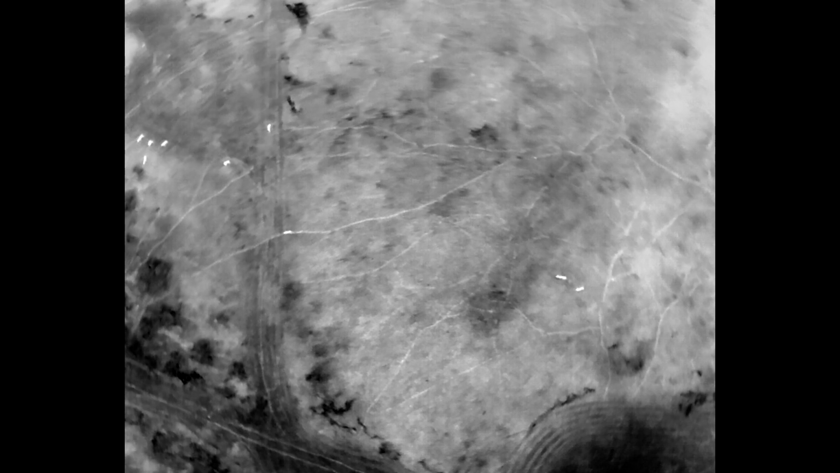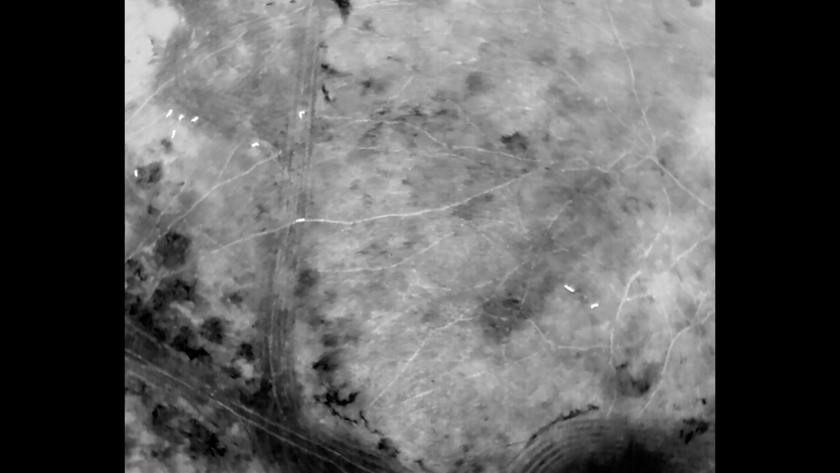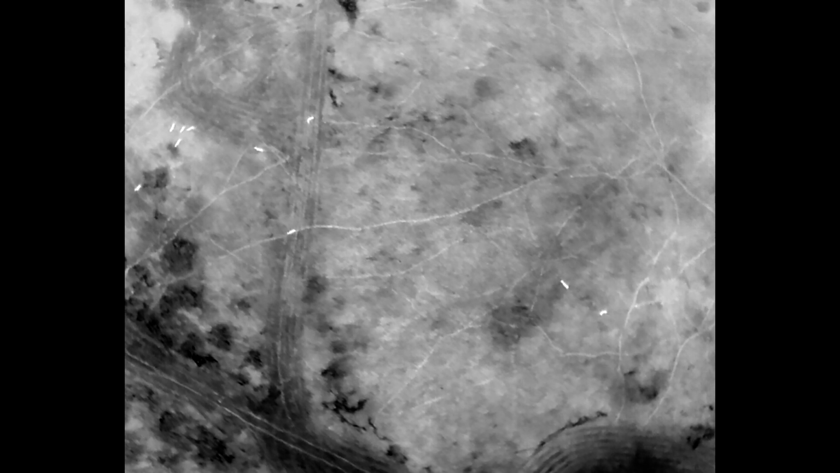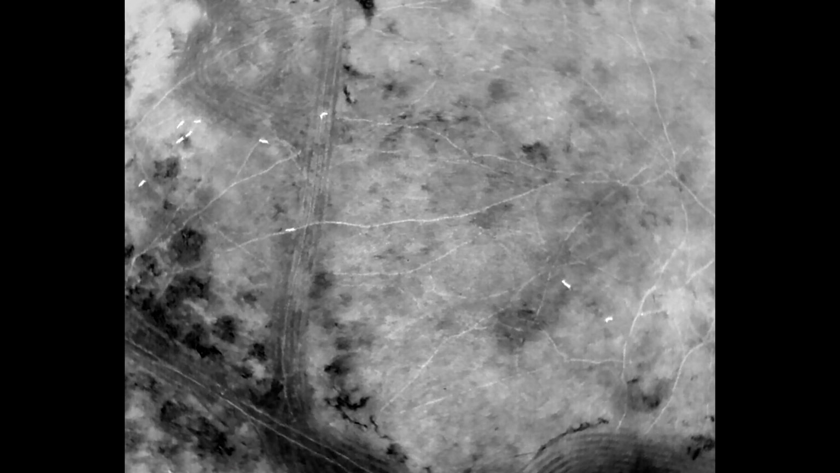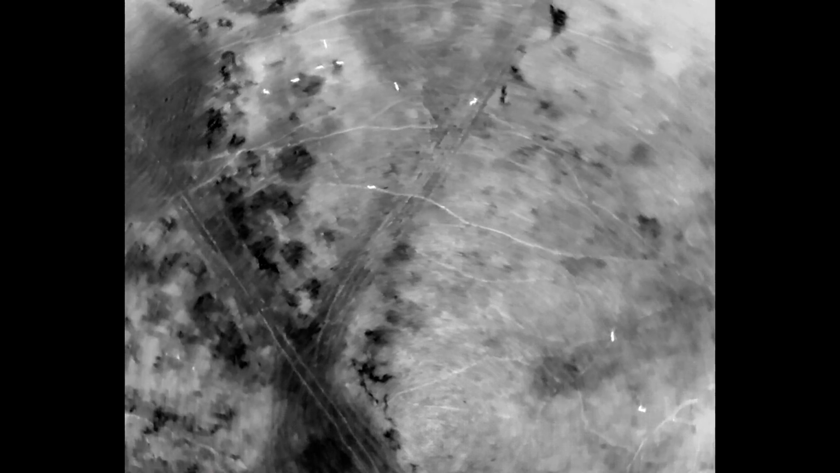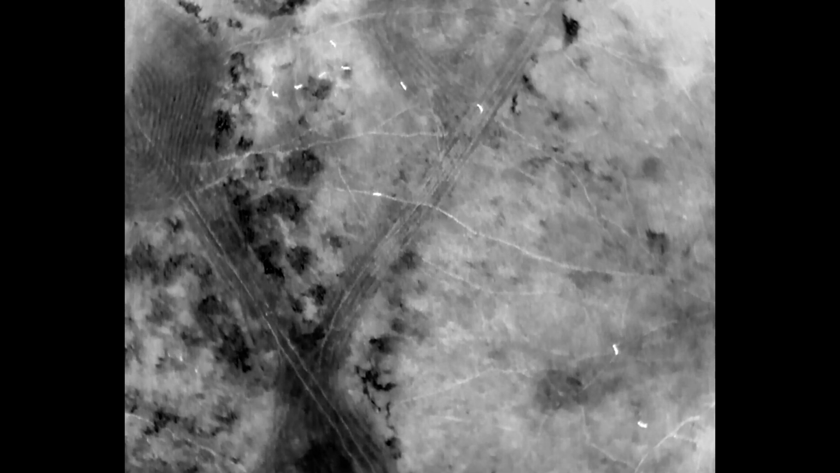I'm looking for that coyote here. I don't see any sign of it. Maybe it went down in a burrow. I don't know where the coyotes live on this particular parcel. But the deer begin milling around. They're not eating, and they're milling around, I believe, searching for additional threats. That's what I believe. If anyone would like to provide some clues on that, that would be great.